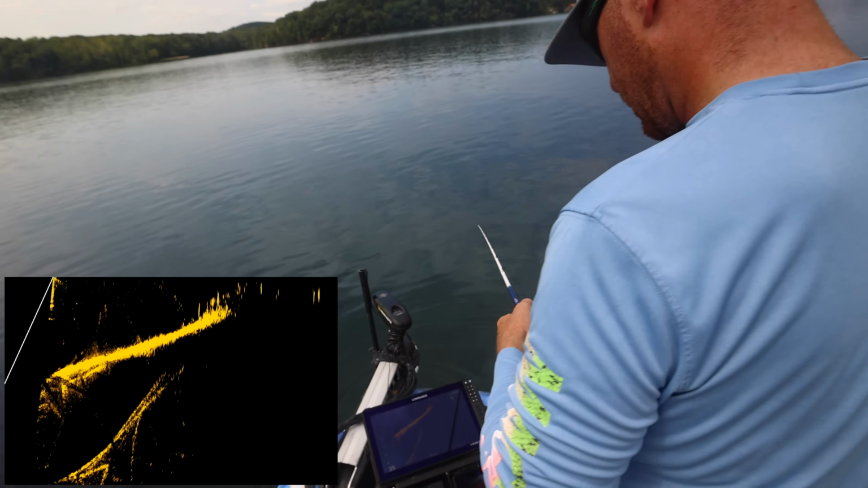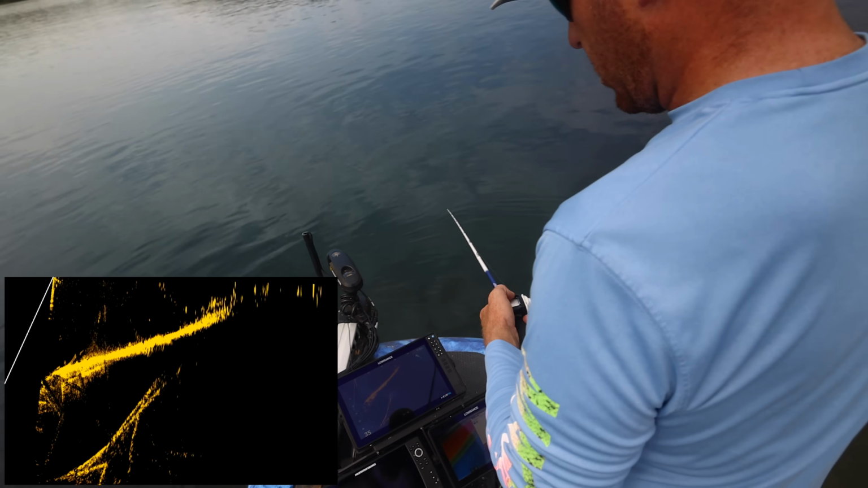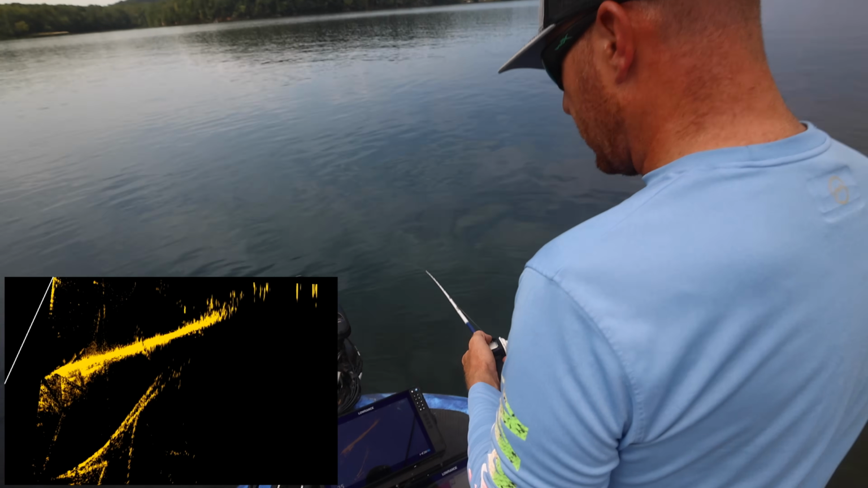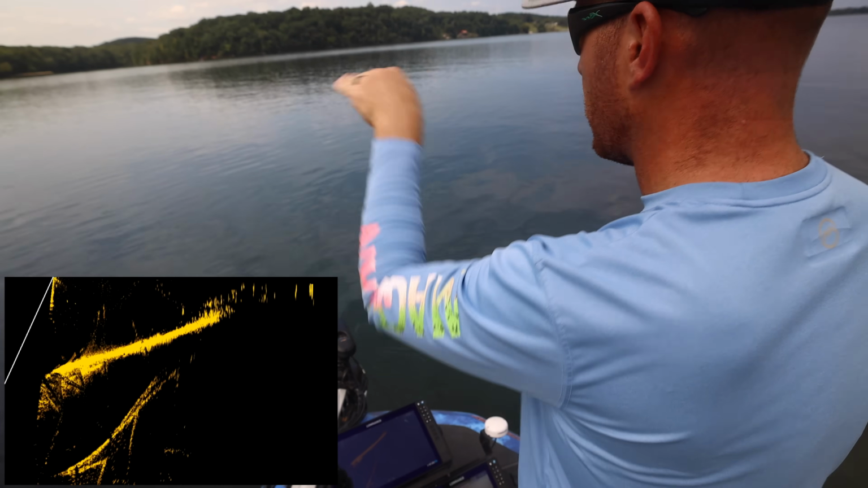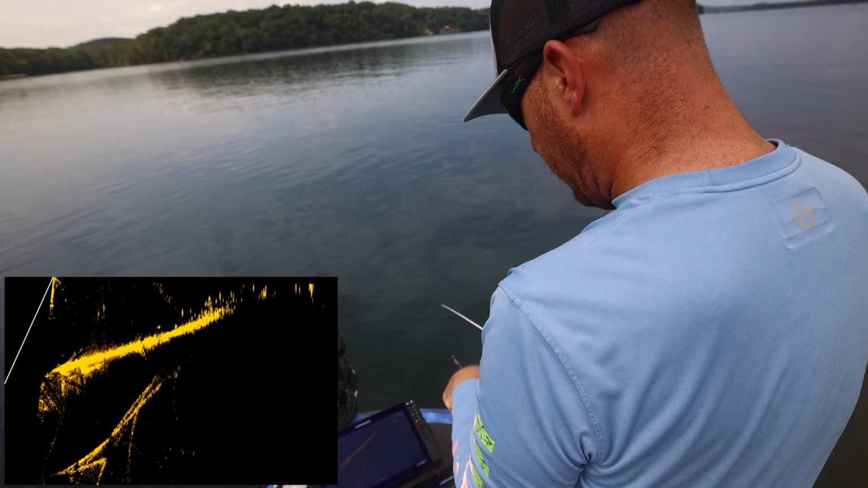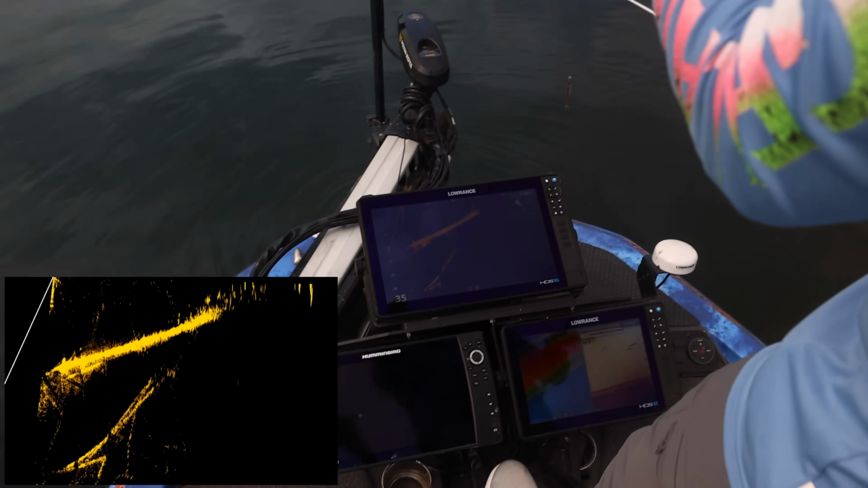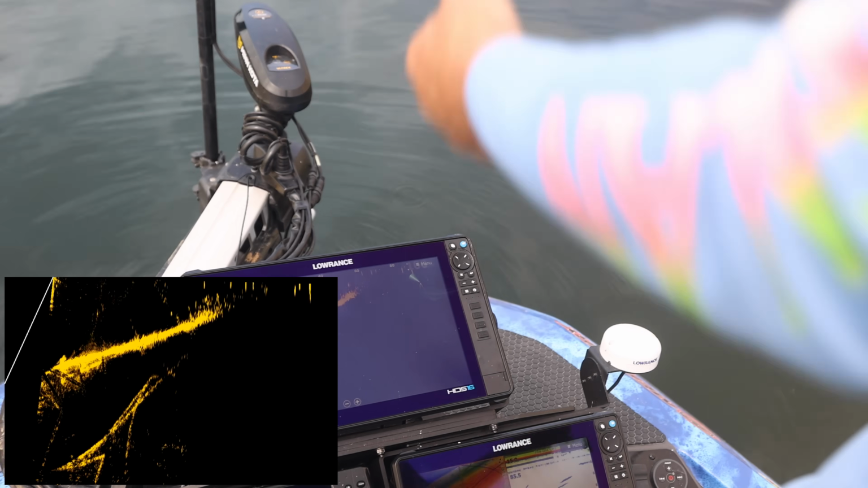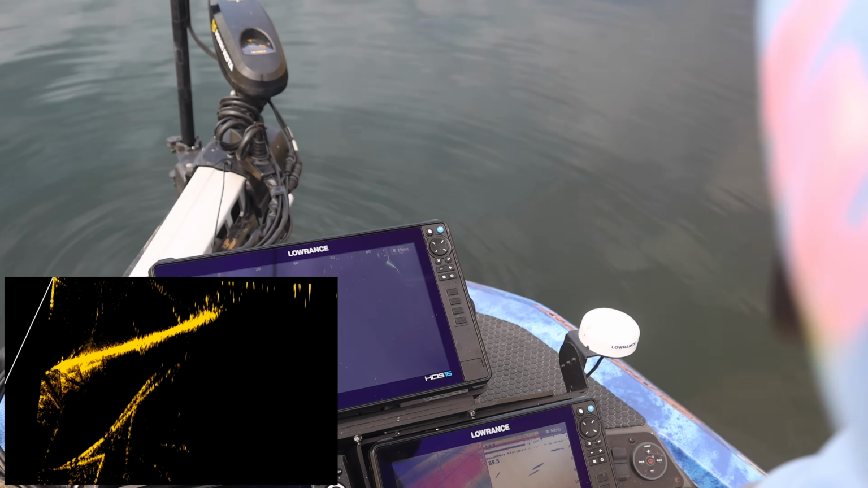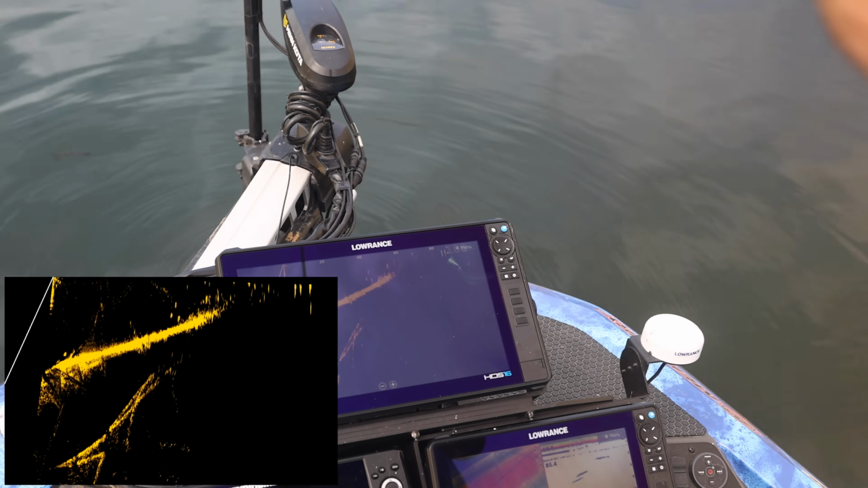Come on, Mr. Bass. So, anyway, what I'm basically trying to show you guys right here is there's a grass edge right there, and I'm able to see, even out there at 100 feet up above the grass edge, on the other side of that grass, you can see there's fish. You can see those dots that are really distinct. Those are fish on the other side of that grass edge. And so what I'm saying is that target separation, oh gosh, dang it, I just had one smoke it.